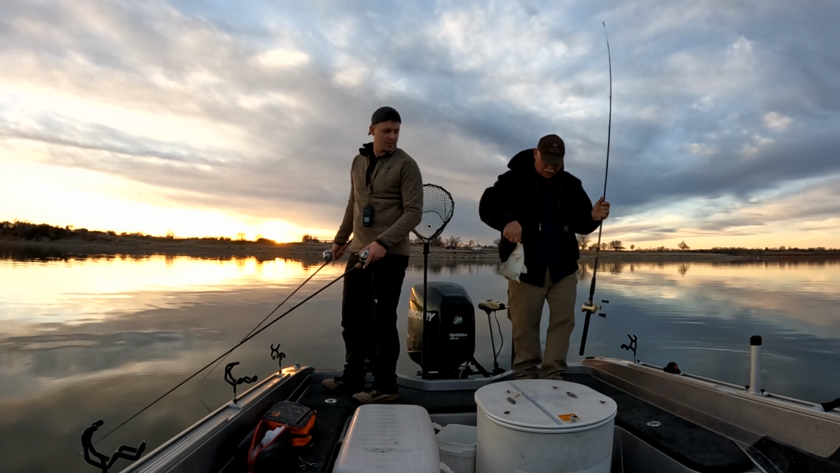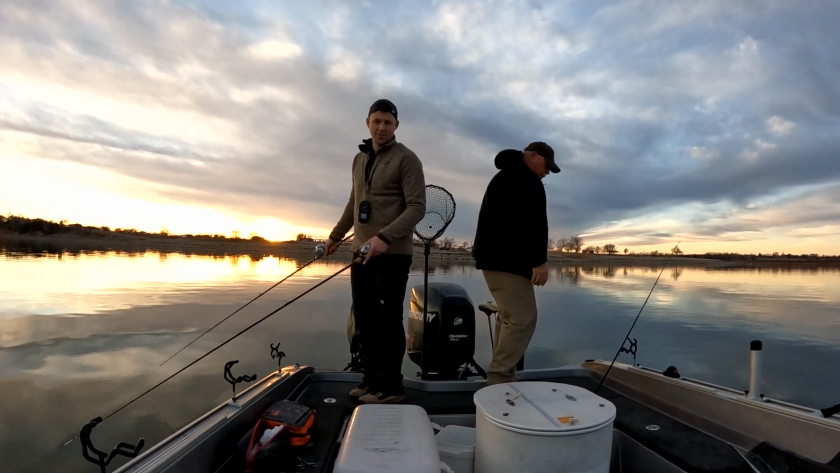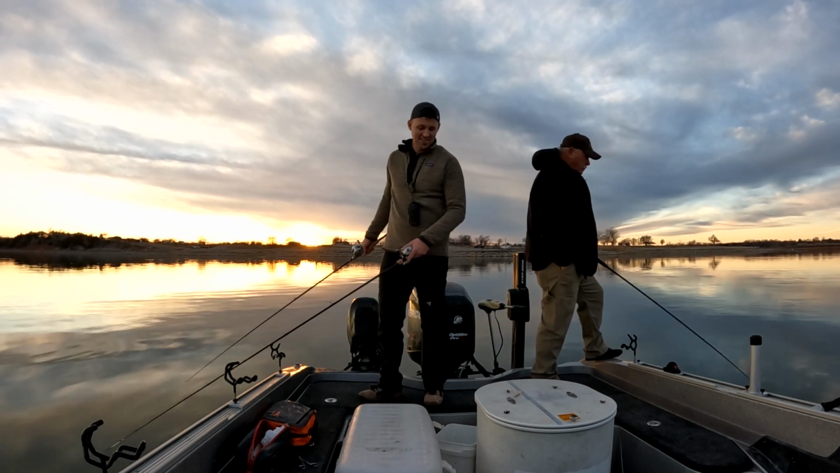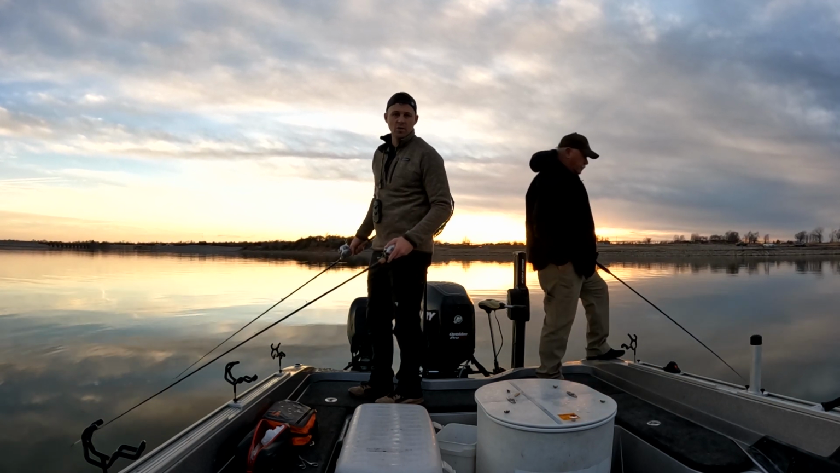Skinny, man, really skinny. A lot different than this fall. You'll still eat. Yep. We'll eat. I'll take this kind of action any day, especially after the last 3 trips. So we were just driving along and we saw these on sidescan.